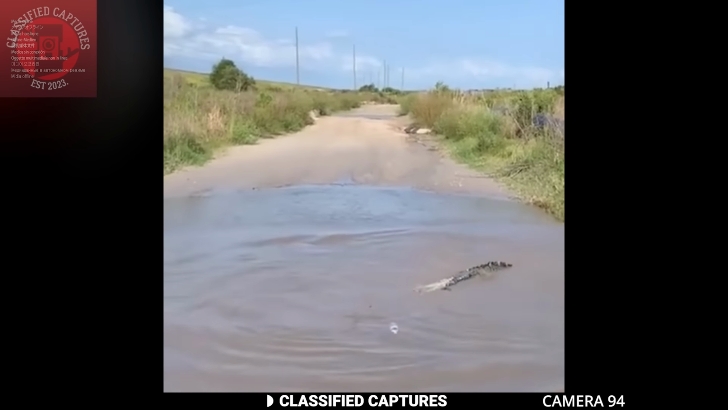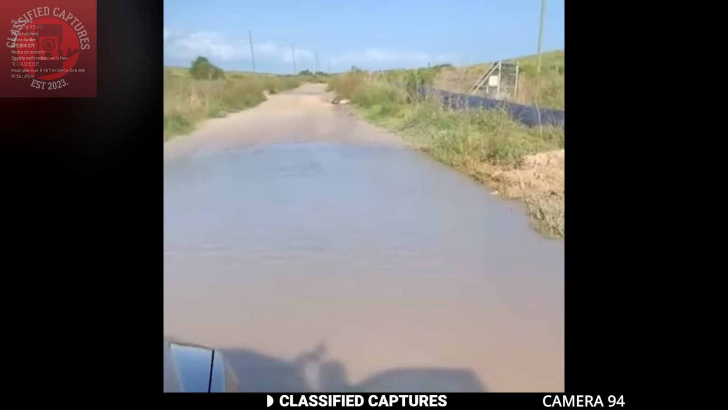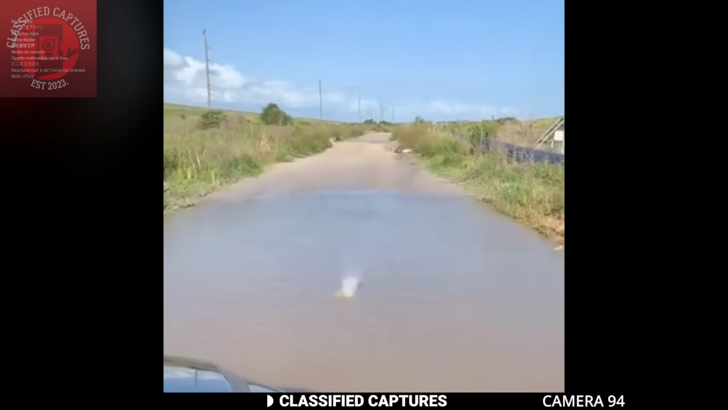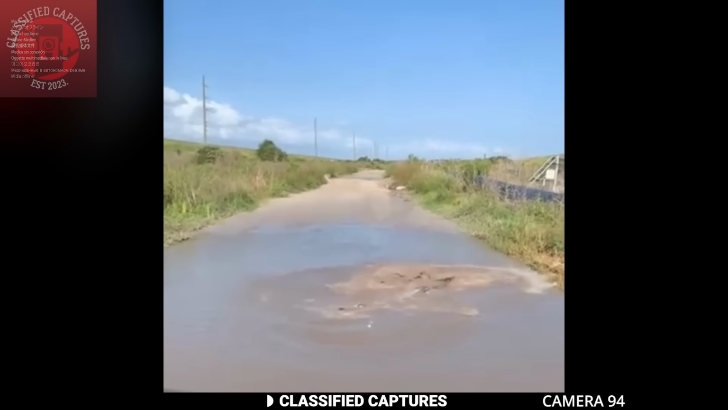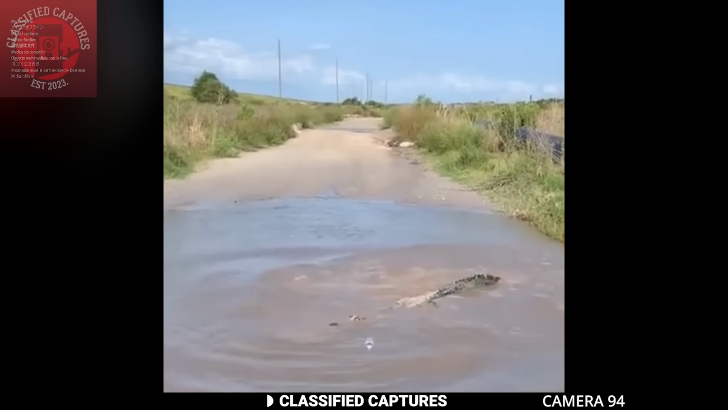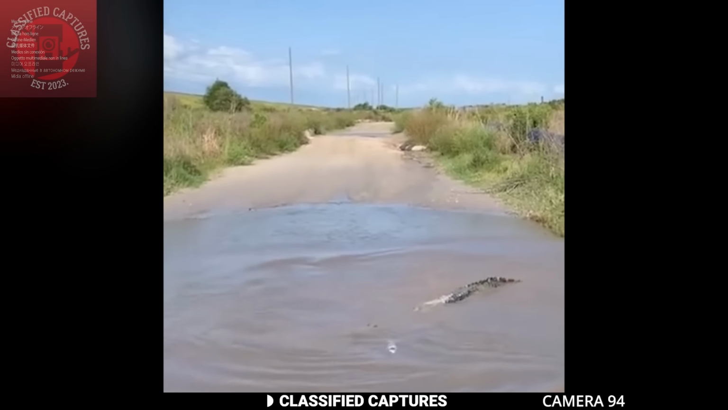Move! A man found himself stranded on a deserted road in the middle of nowhere. And the reason? There was a pool of water in the middle of the road. Now, this isn't just any ordinary puddle, because what happens next is beyond belief.